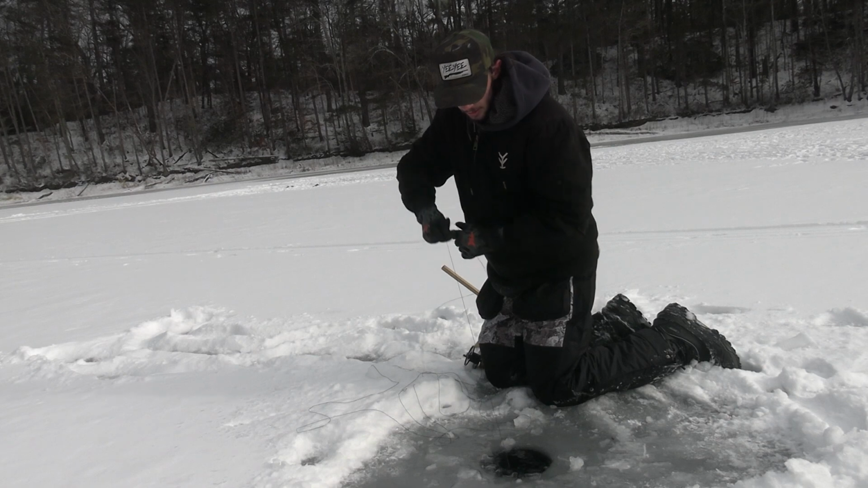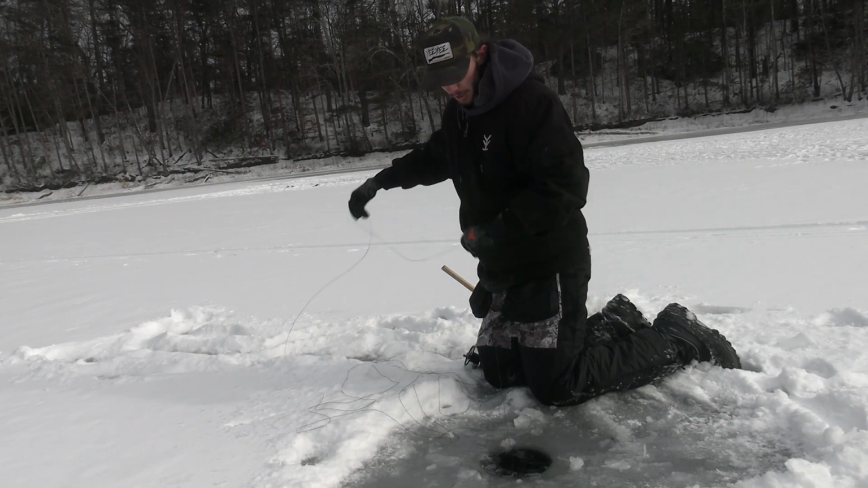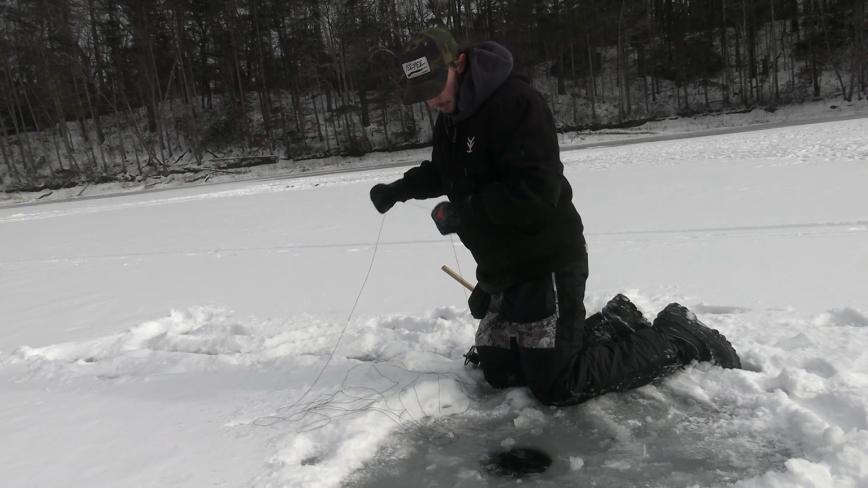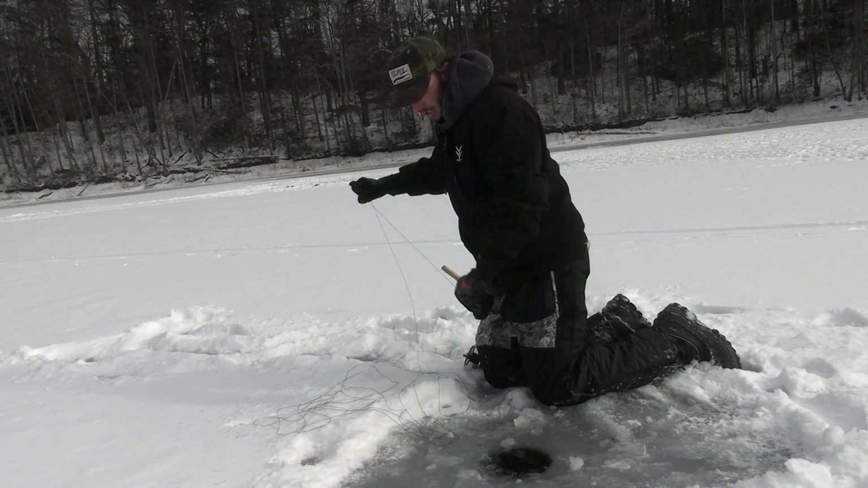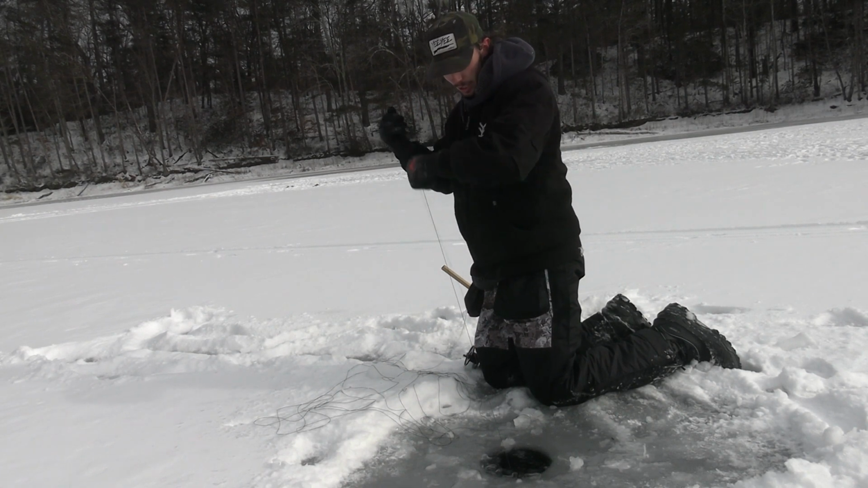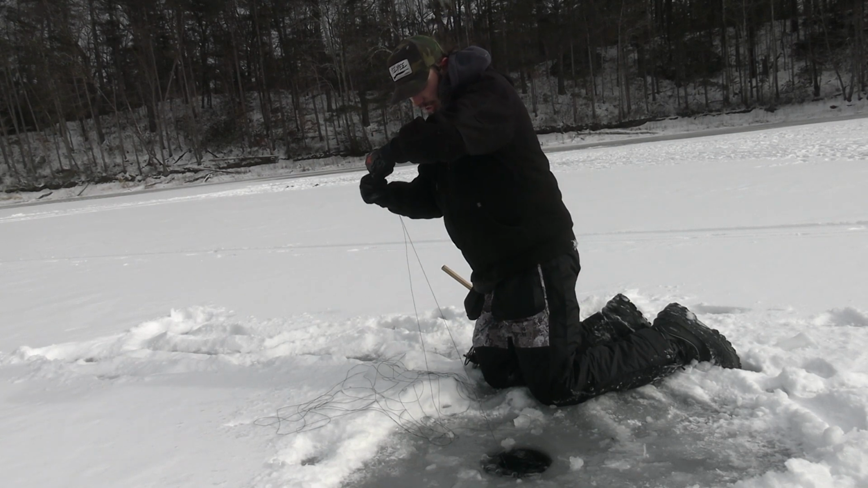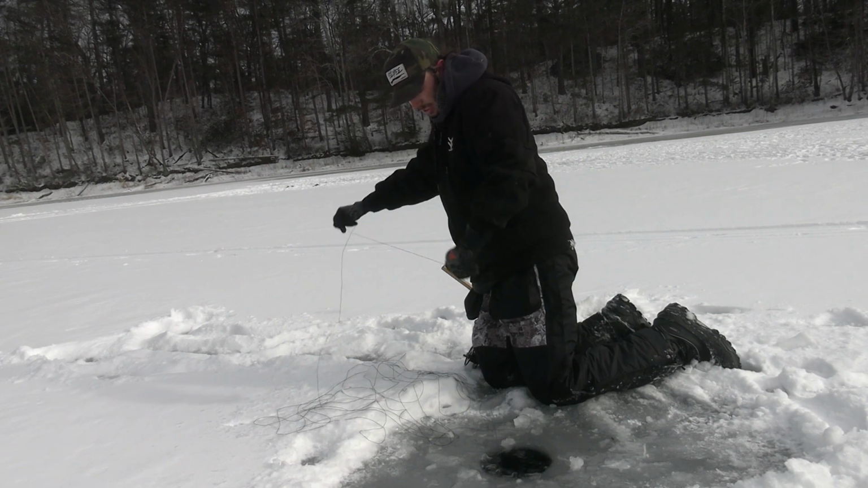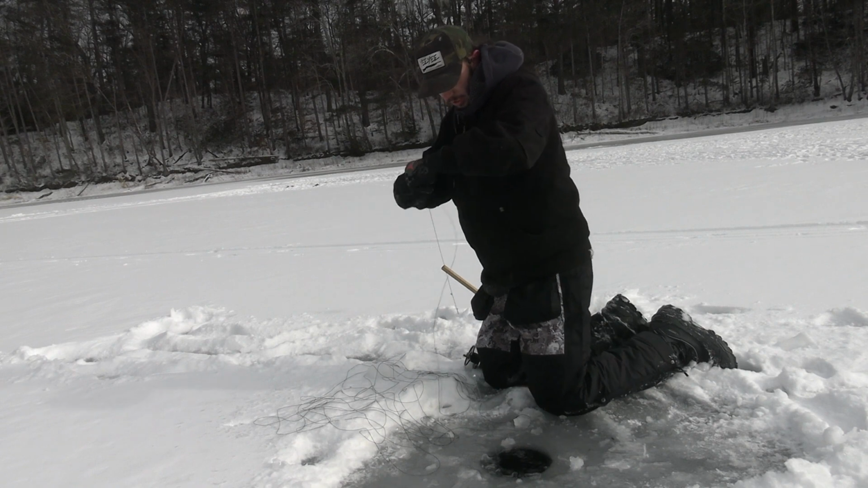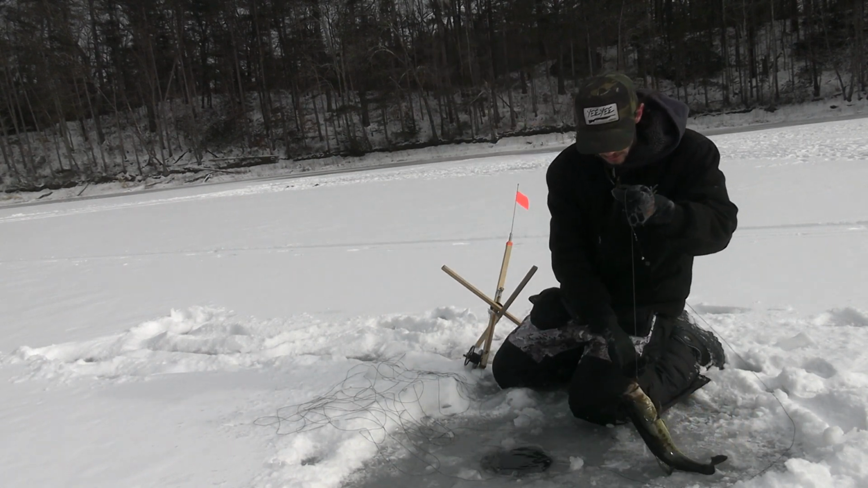There it is. It was running at me. Oh, then it just popped off. Oh no, it's still coming. She's running at me. Feels decent. Feels like it's probably a bass. God, this is a lot of water. It should be right here. Oh, it's not that big. Just a little guy.